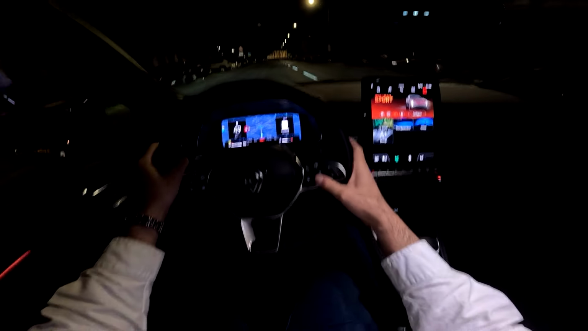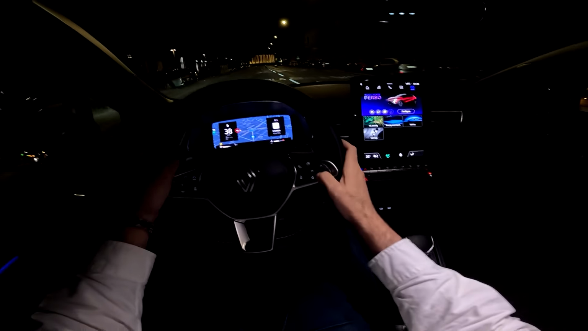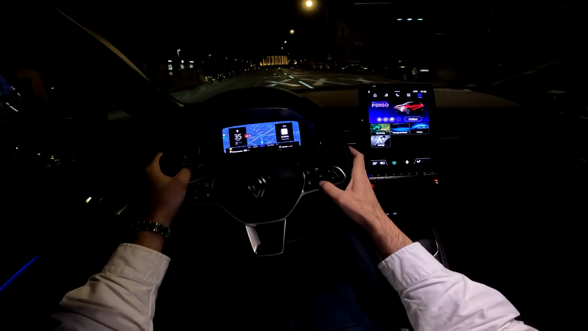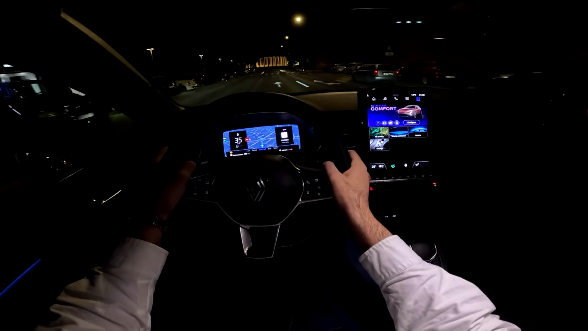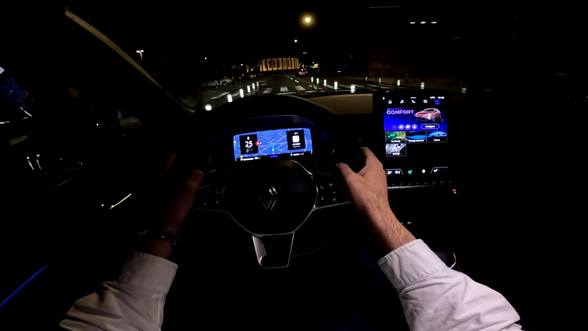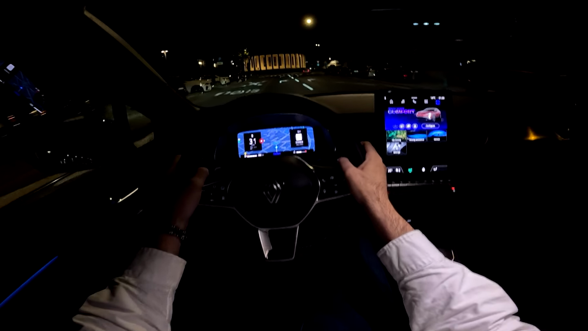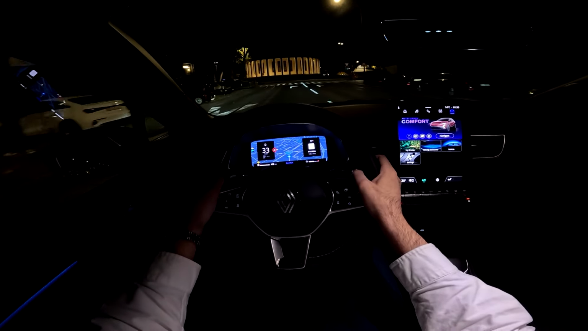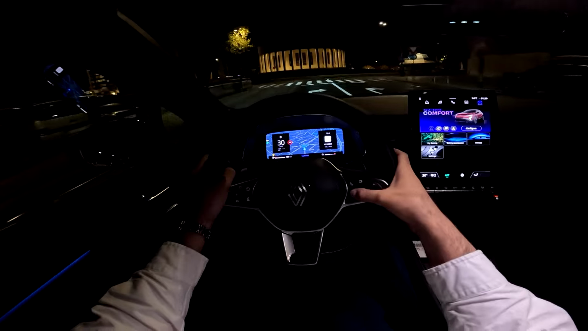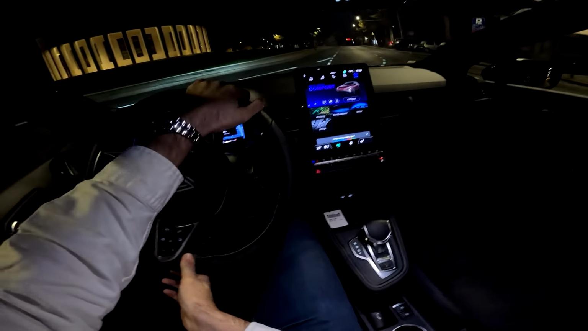Now let's go to Perso. There we go. You can configure the driving modes. And then here we have Comfort again. So you can configure the driving modes and then configure various things about the drive itself. And you can also change the driving modes with the Google Assistant. Change driving mode to Sport.